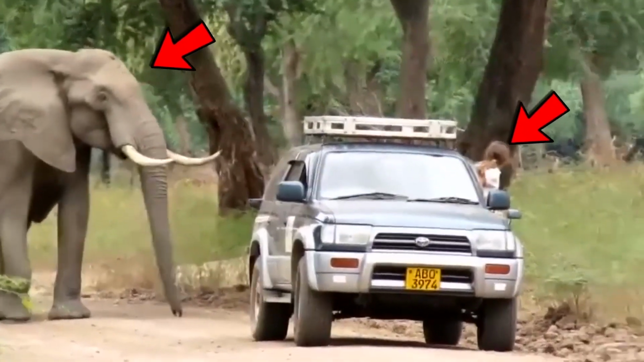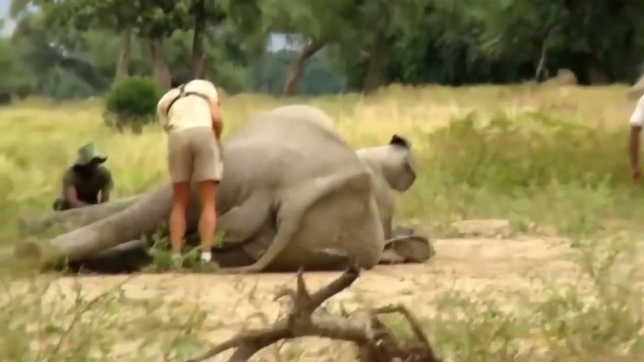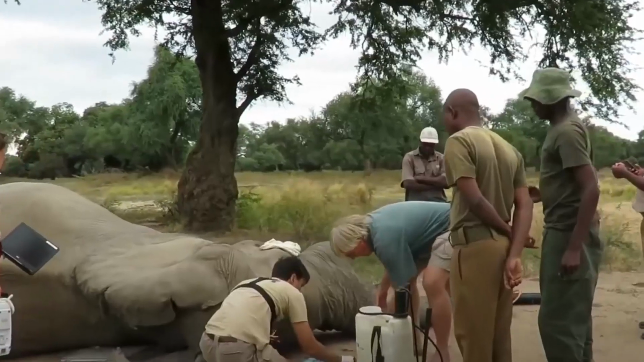So he approached some nearby humans, being careful not to scare them, and showed them the bullet lodged in his skull. Thankfully, the doctors acted quickly and did everything in their power to remove the bullet and treat the infection.